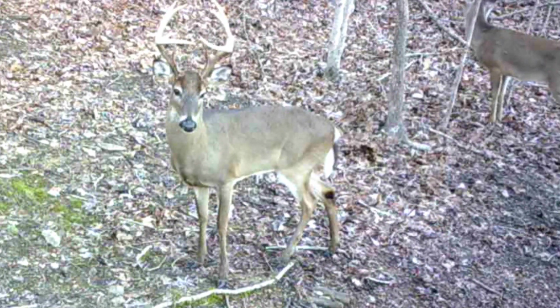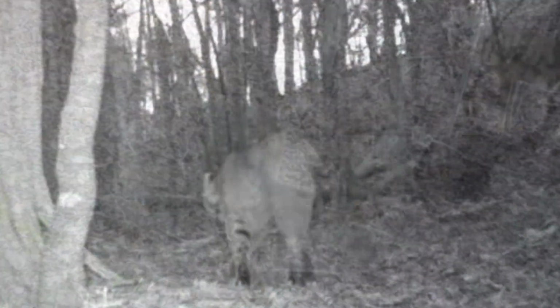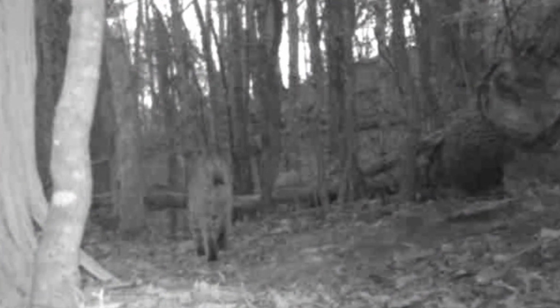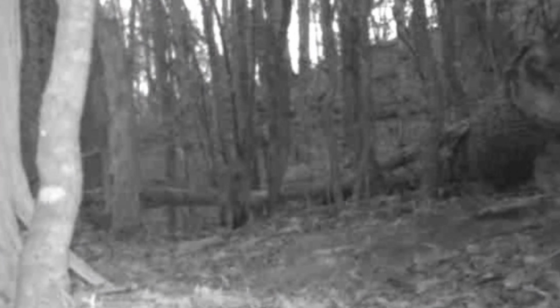Well, the old bucks are still around, and they still got their antlers. They're on the verge of losing them, though. They caught a rare glimpse of an old bobcat on the ridge this week, and they're moving around pretty good, especially these turkeys.